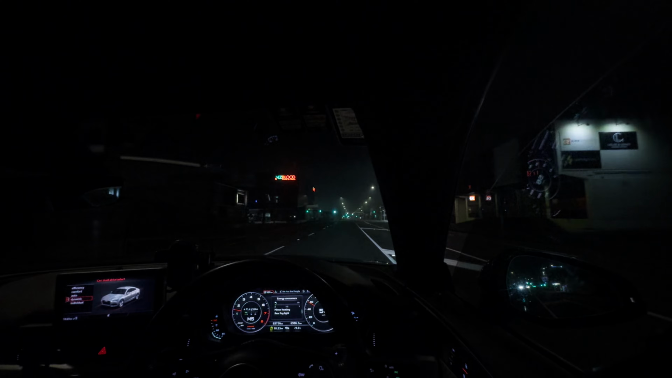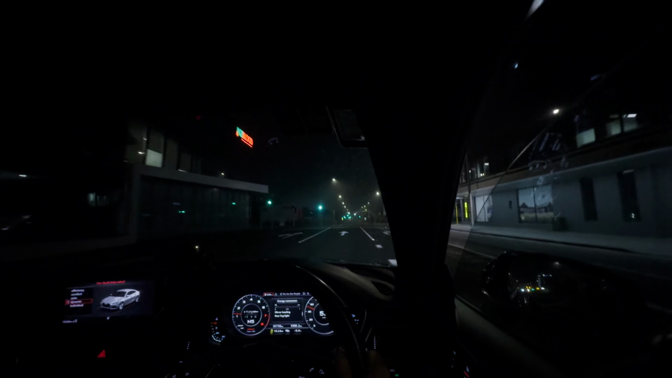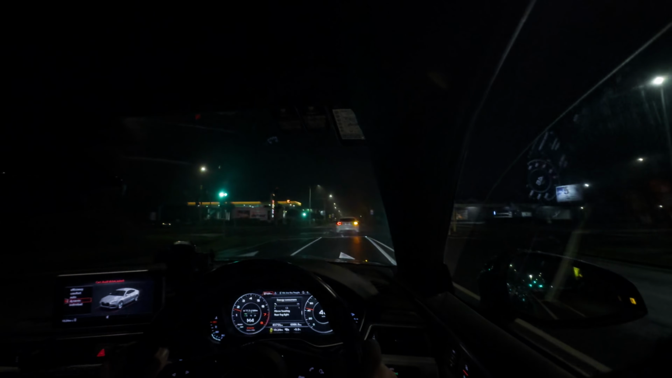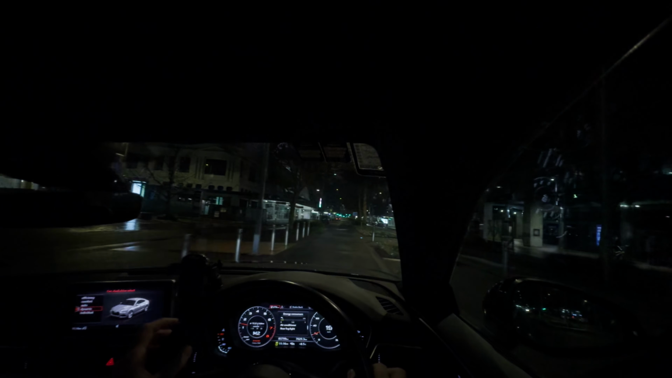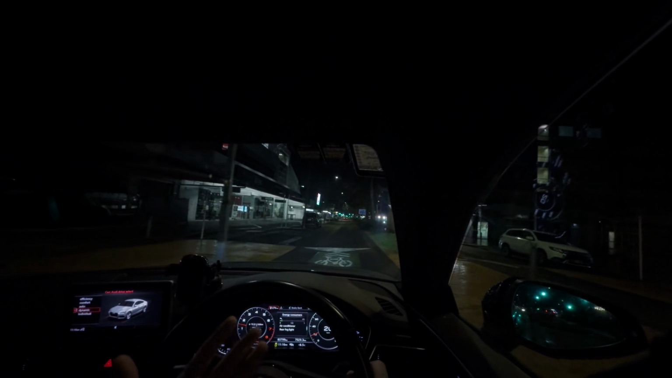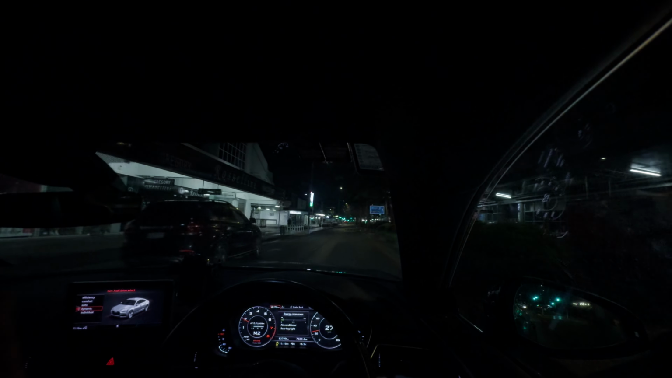Oh fuck, I need to stop doing drugs. Shall I rear end him? Cool. Oh, he let me past. Gotta look away. Can you tell me if I'm going straight or not? Because if I look to the right lane, I'm gonna lose my shit. Don't fucking look!